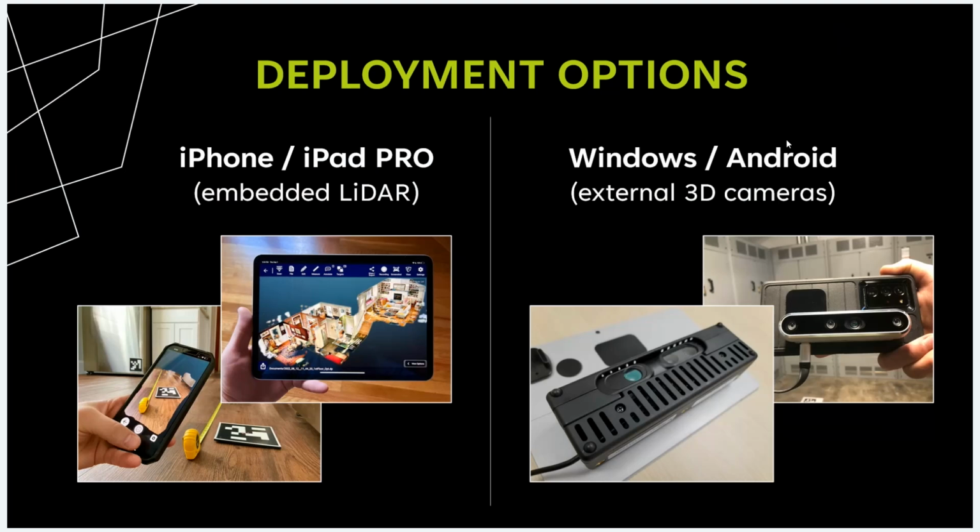These are two distinct options, given that the iPad and iPhone do not support the plugging in of external cameras, and the Windows and Android solutions do not have built-in 3D cameras. They each have their own pluses and minuses, and let's get into that now.